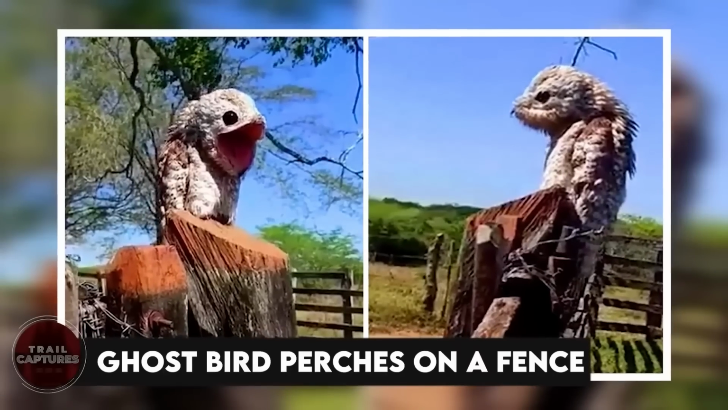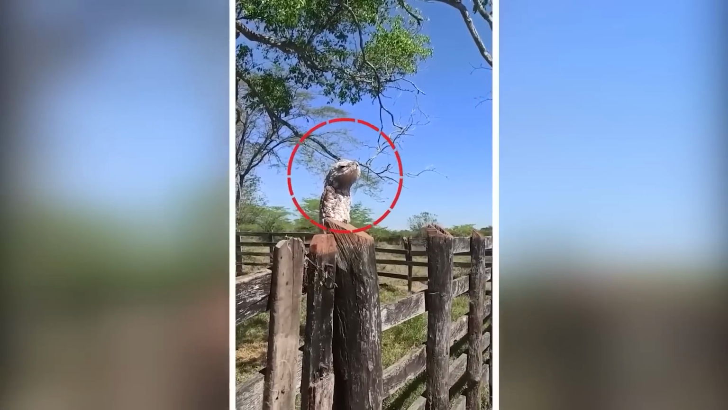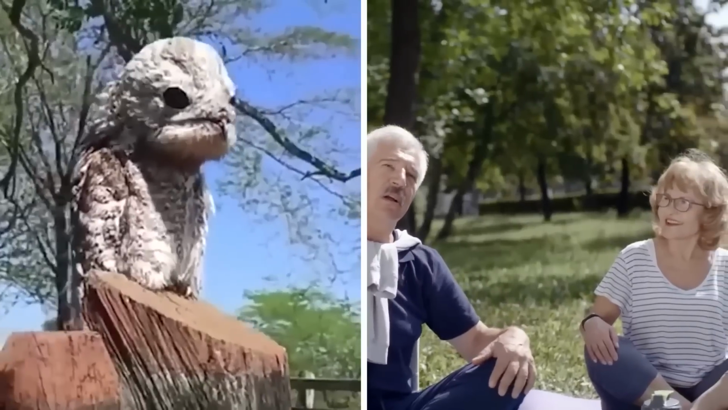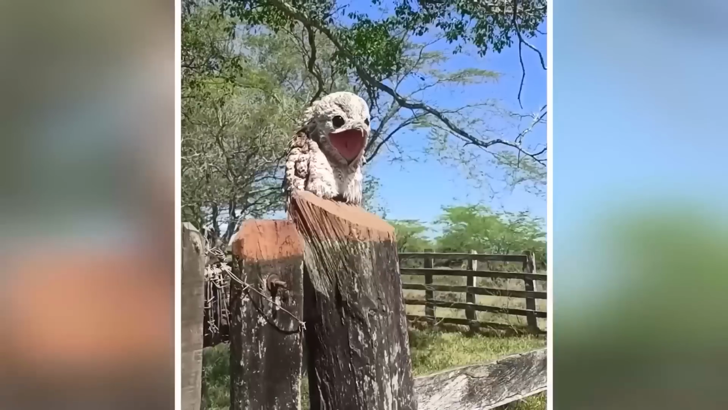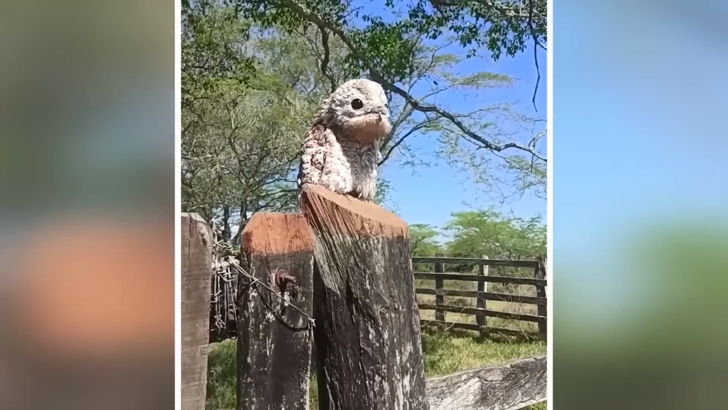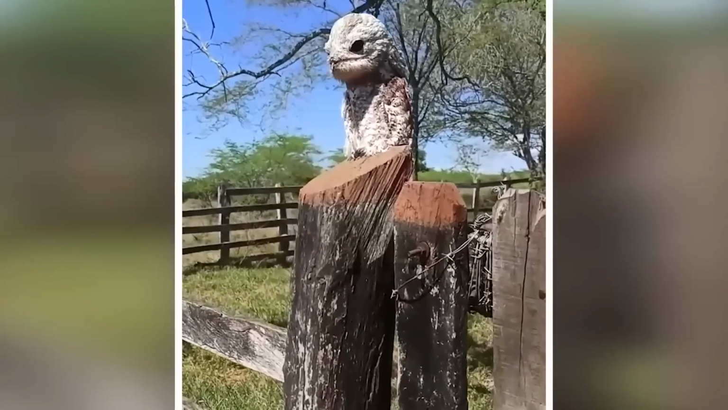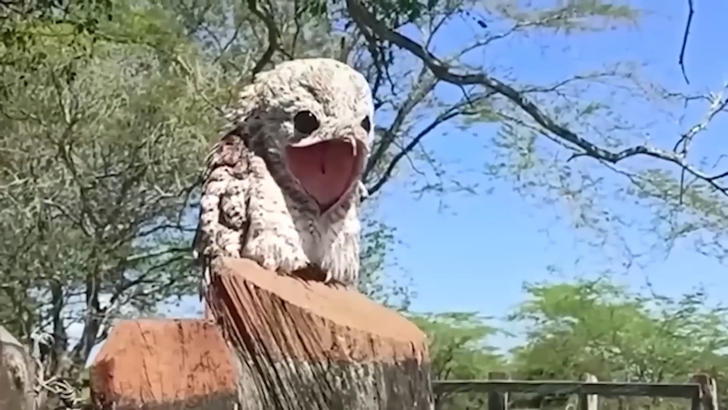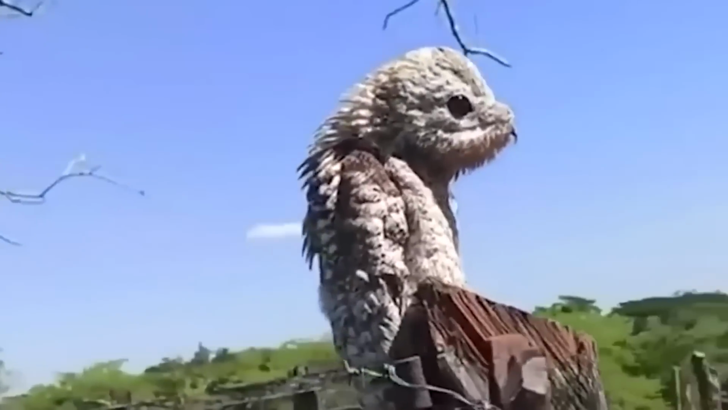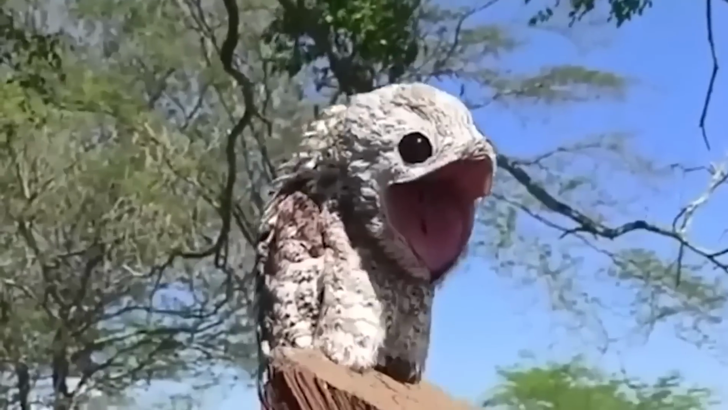Ghost bird perches on a fence. A bird with a weird voice and shape is seen on a fence on a farm. People on the farm say that they've never seen such a creature. At first glimpse, it looks like a monument or an idol on the fence. But as soon as you get closer, you will see it is moving and has a shrill sound. This bird feeds on insects. Aren't these trail footage helping us in seeing strange and unexplored creatures?